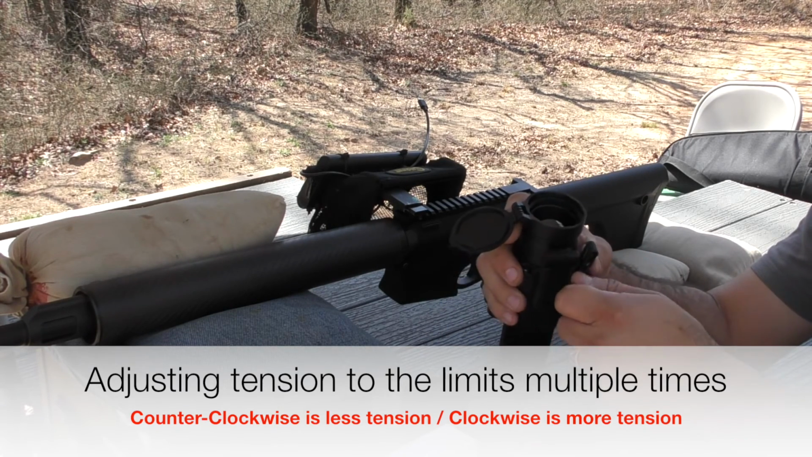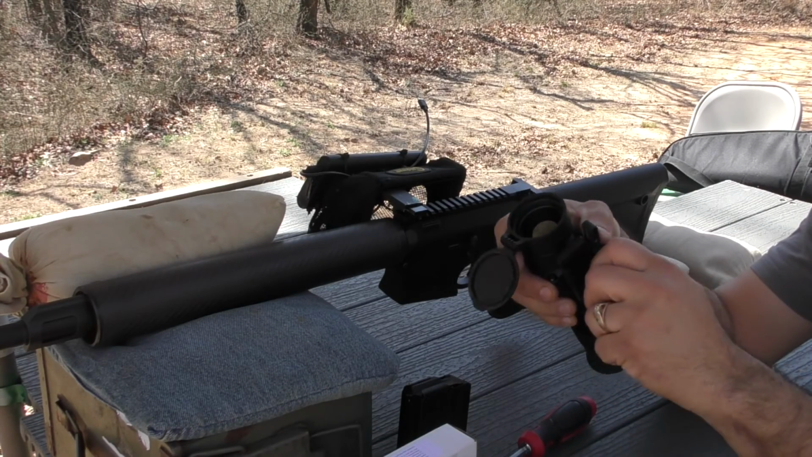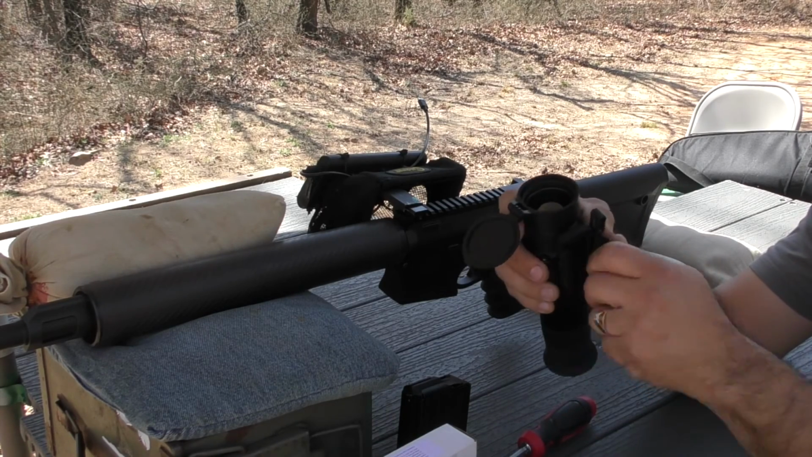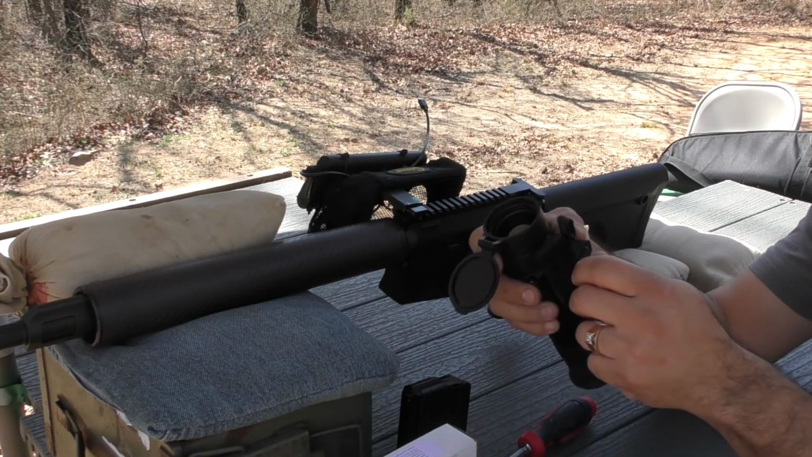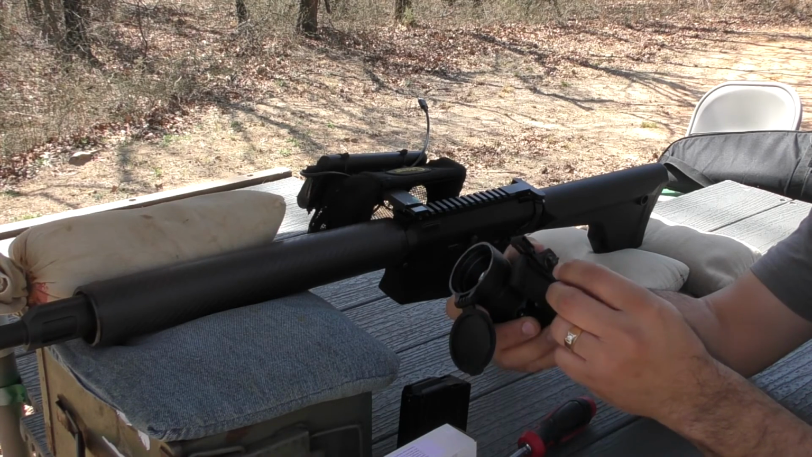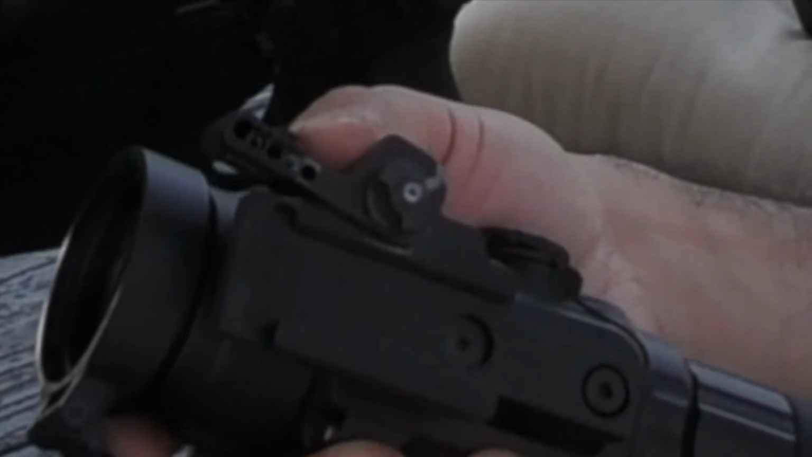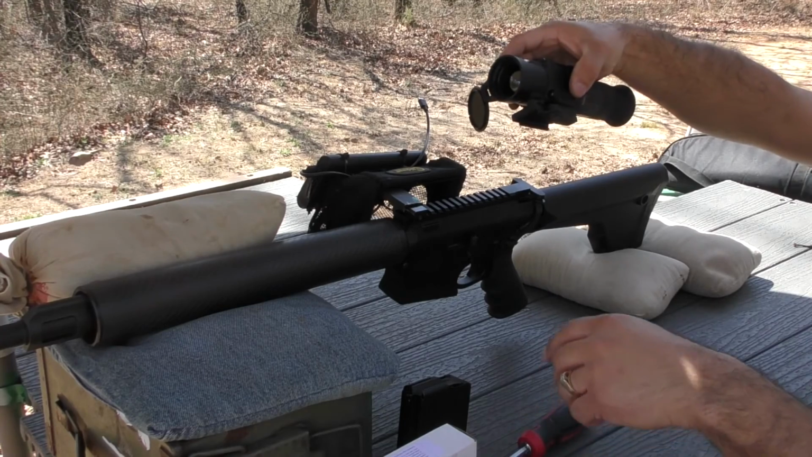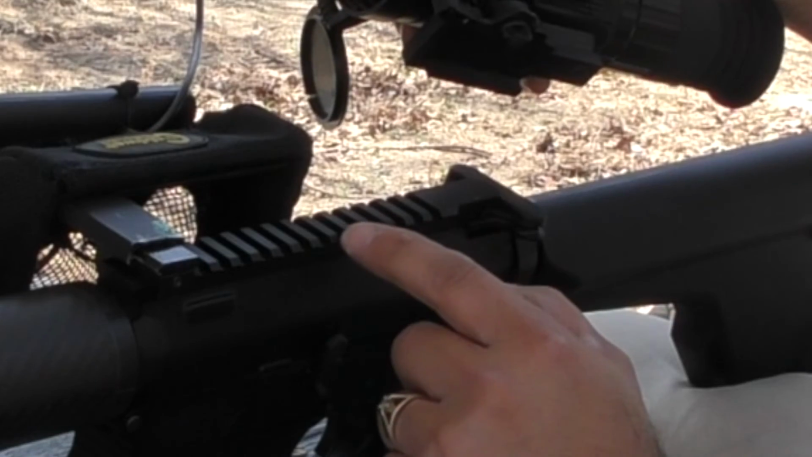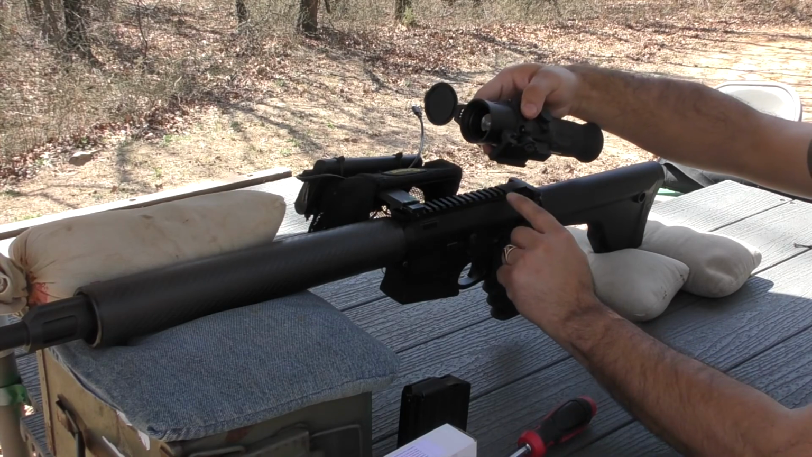So I just work the mechanics of the toolless LaRue mount, working out any kinks, burrs, anything that might have gotten in there in shipping and storage by just going least tension to max tension. And then once I've done that 2-3 times, then I'm going to go ahead and set it. I've already made my index mark based on some prior fittings, so I know exactly where I want it. Now that I got that bolt tensioned, you put it in the same rail every time. So I go for 6: 1, 2, 3, 4, 5, 6 slots up from the back. Seems to work pretty well for me.